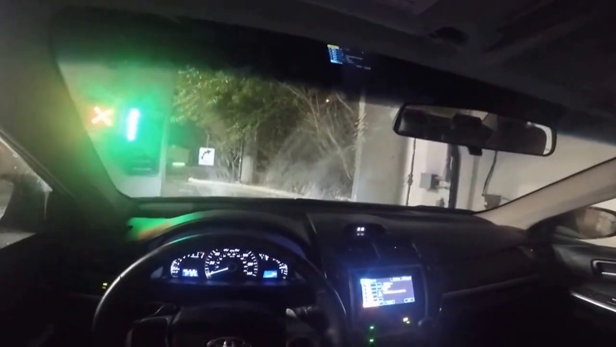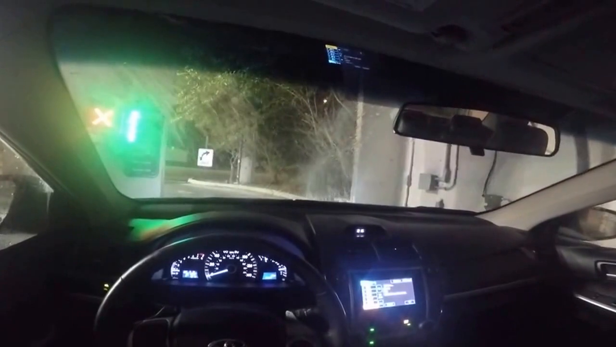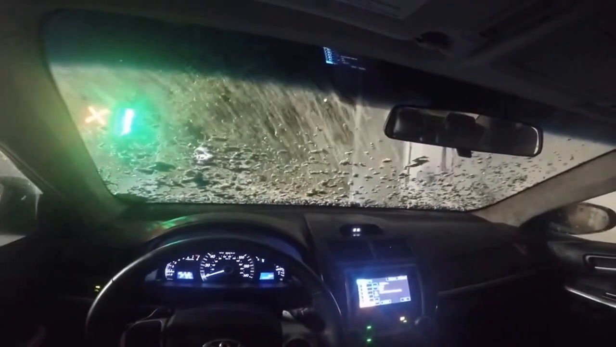And I guess get a look at this. Yeah, small car wash footage. I'm doing my dad a favor and cleaning his car. All trippy, isn't it? It's like a hippie car wash.